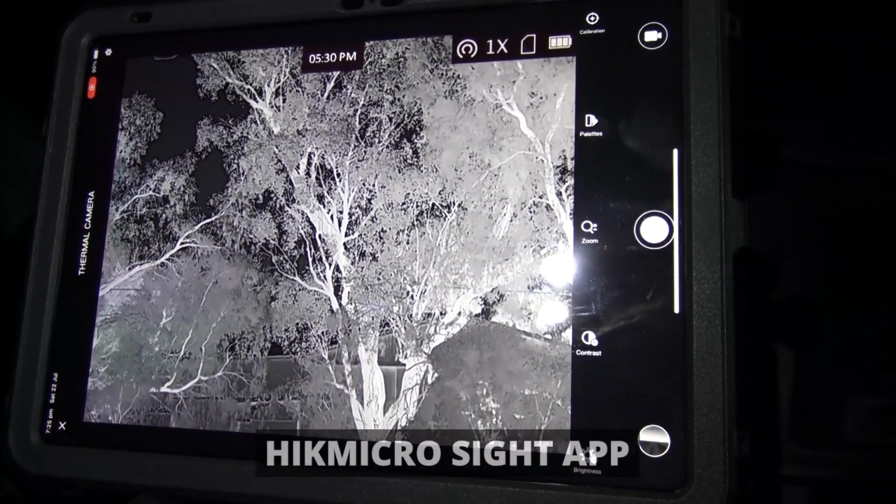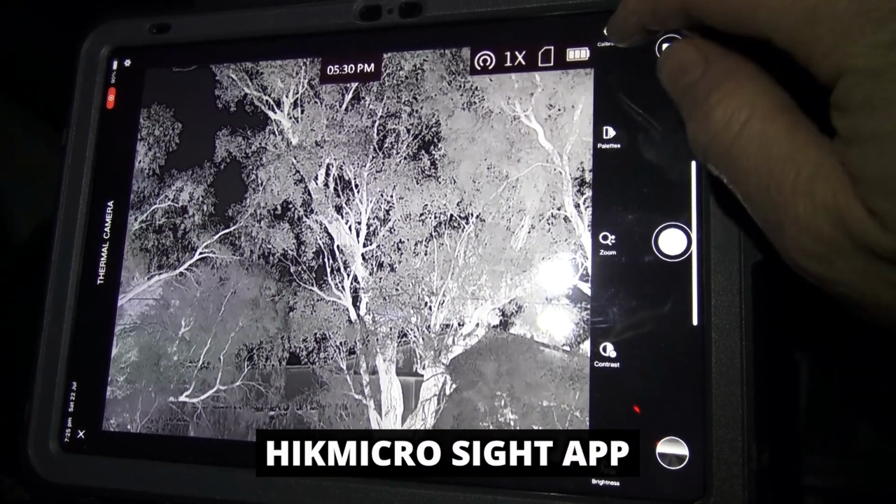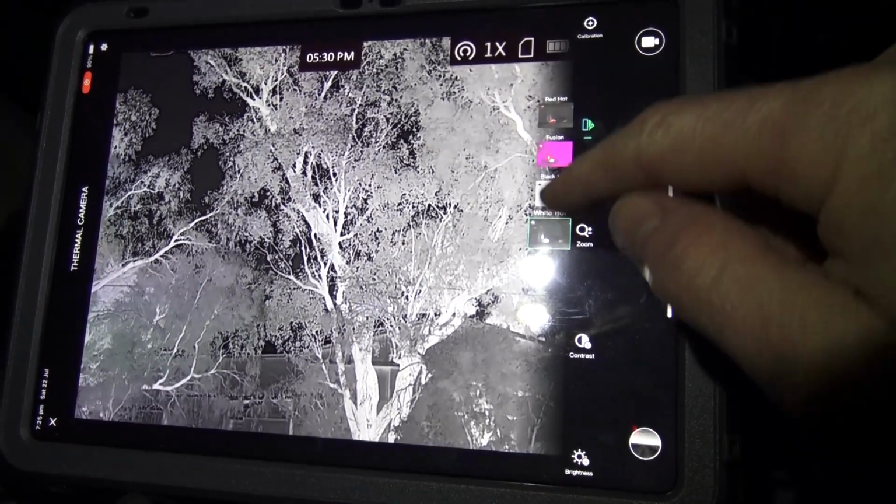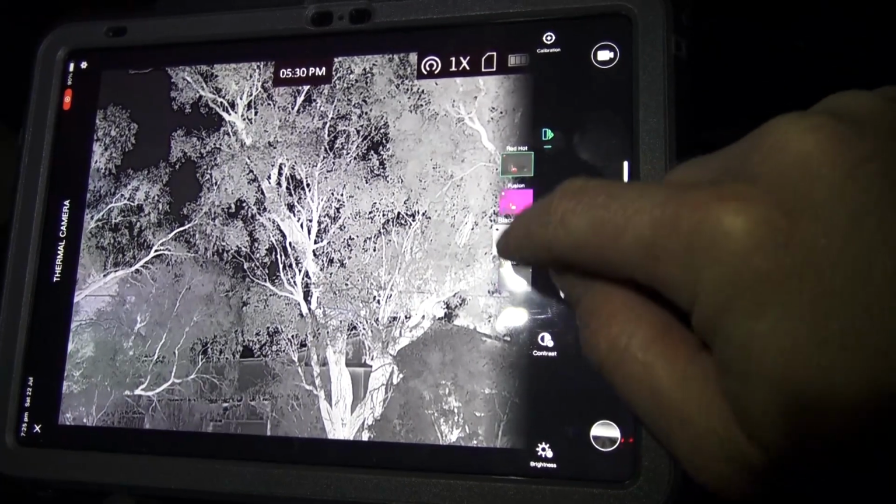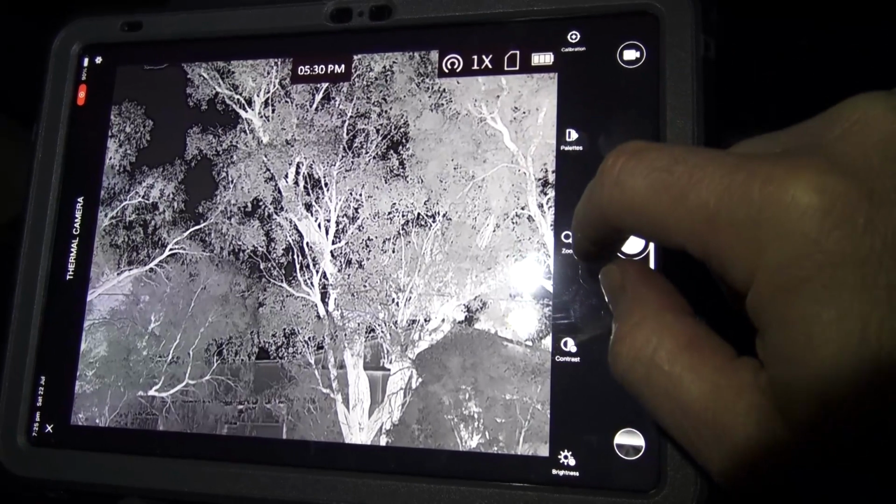Let's take a look at the Hikmicro side app quickly. Up the top we've got our manual calibration. If we whack that, it'll do a calibration. Then we have our color palette changer. We just click on that and then you can select from the 4 different color palettes. So we've got white hot and then red hot. Now most people's favorite is white hot or black hot. So you'll find what you prefer.